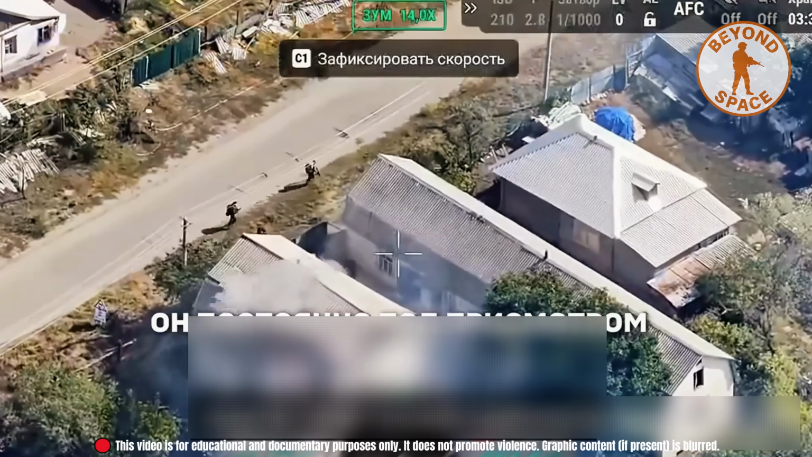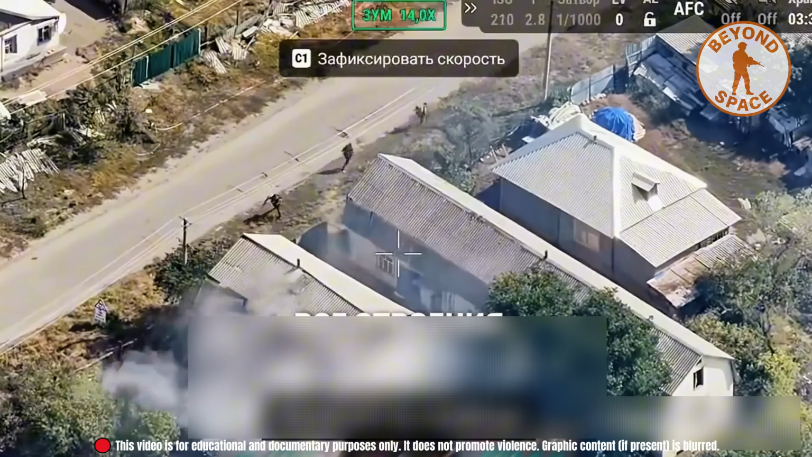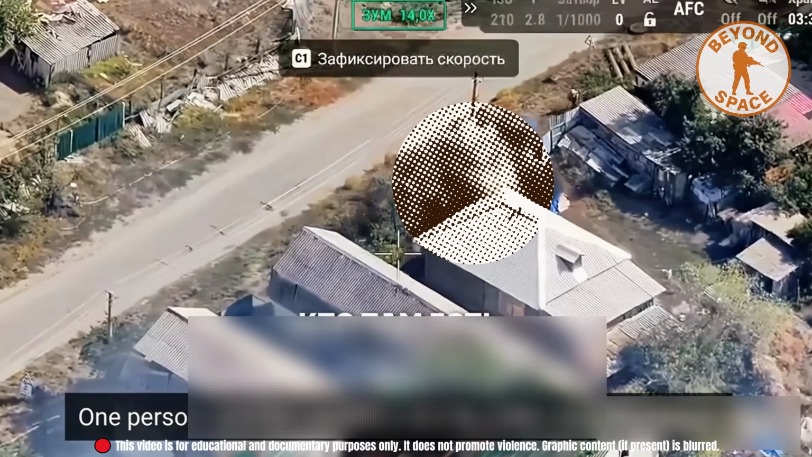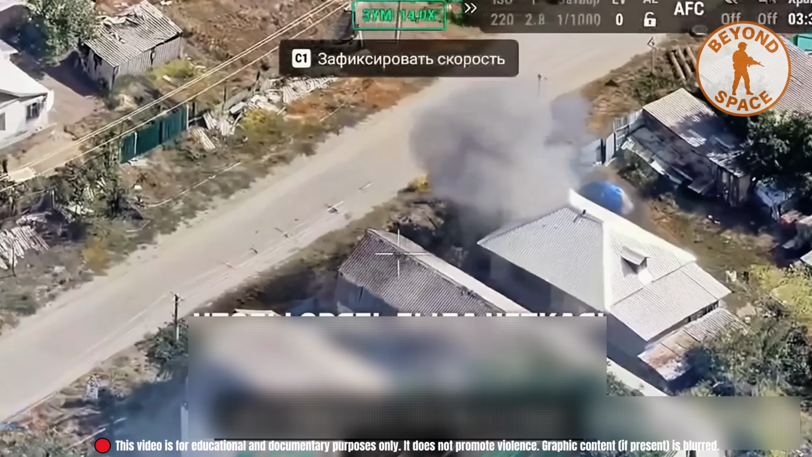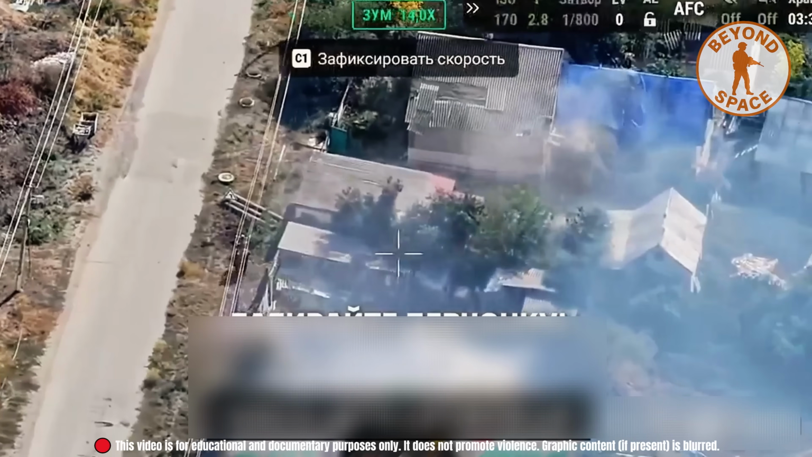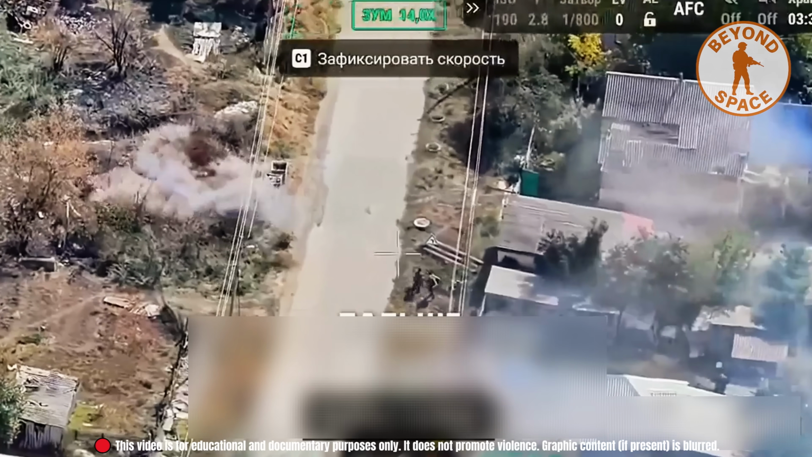As the soldiers tried to flee, an FPV drone locked on. It followed closely, then struck. The retreat ended before they could reach shelter. Modern drones respond with speed, even when escape seems near.